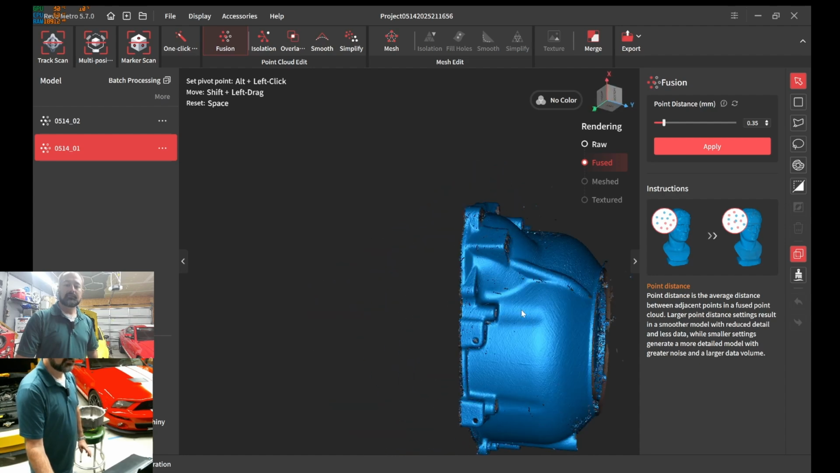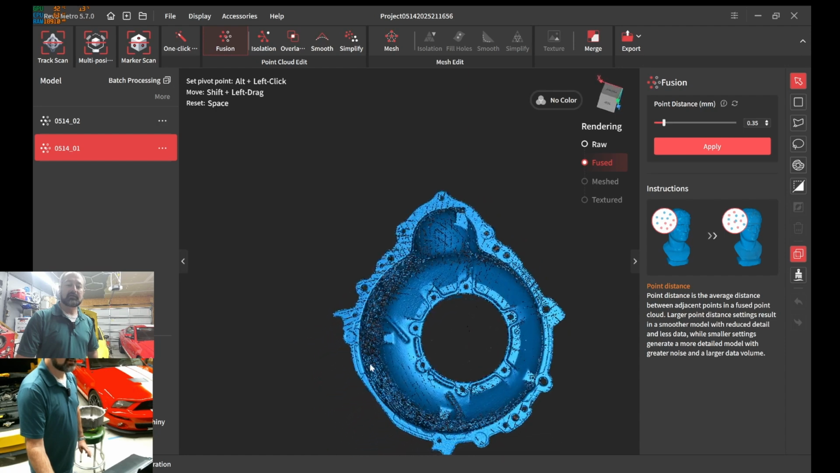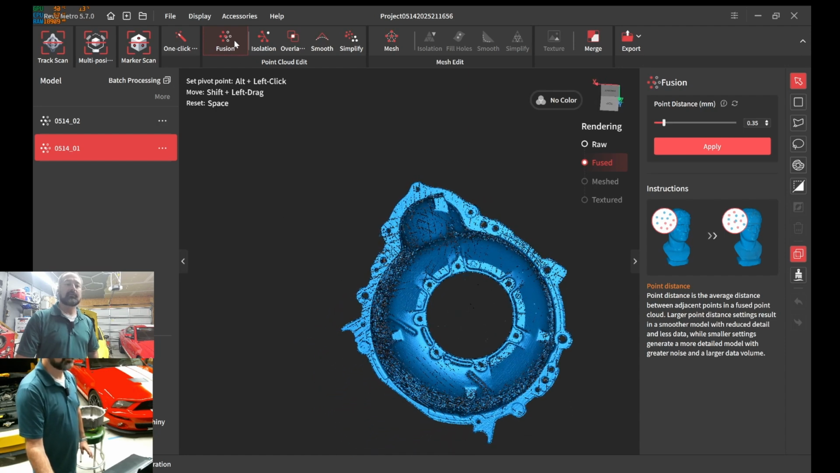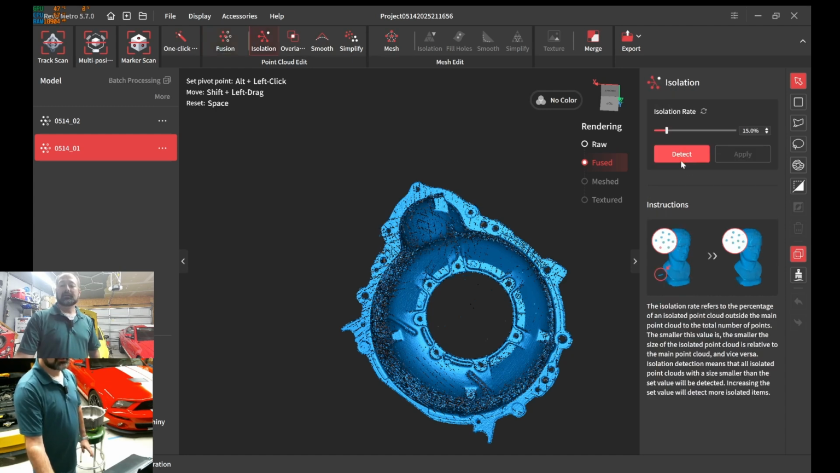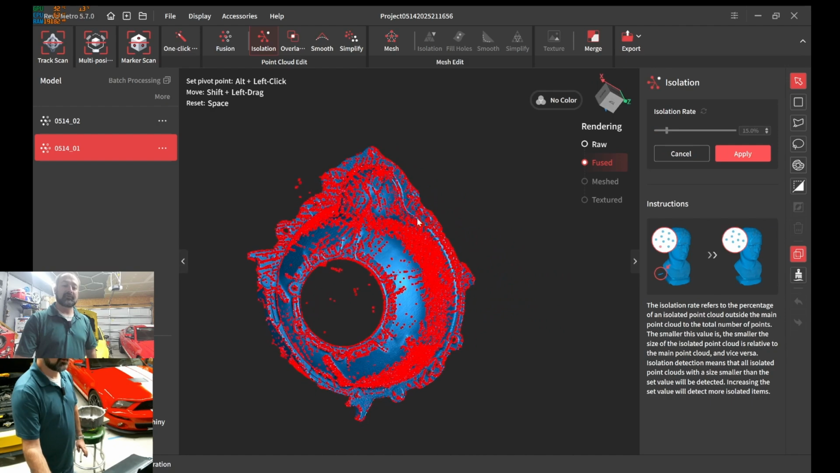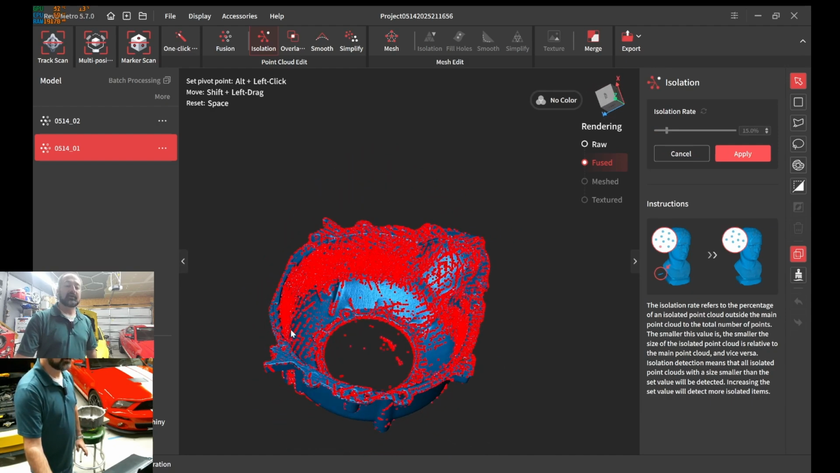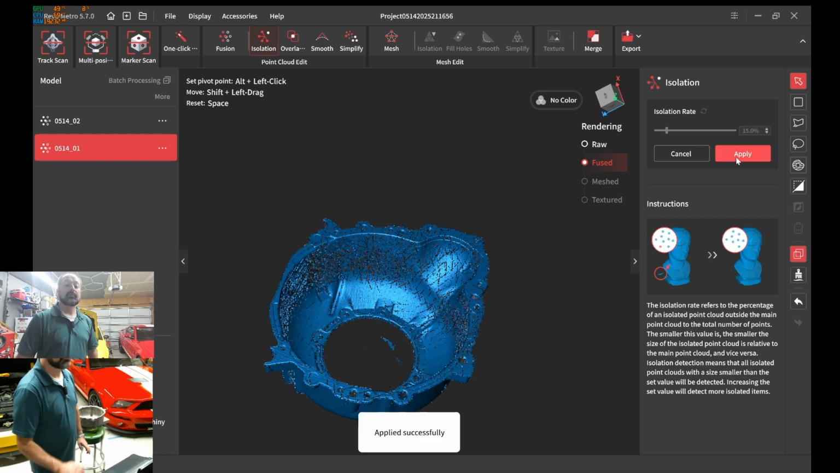Okay, well, that's fine because we were scanning like that. So I was scanning that and we're going to flip the other one. So that's fine. We've already done fusion. Let's do isolation. Let's just do default. Default's 15. Normally I bump it down to like 10. But you see all these floaters and stragglers that it went ahead and captured. So let's go ahead and do apply.